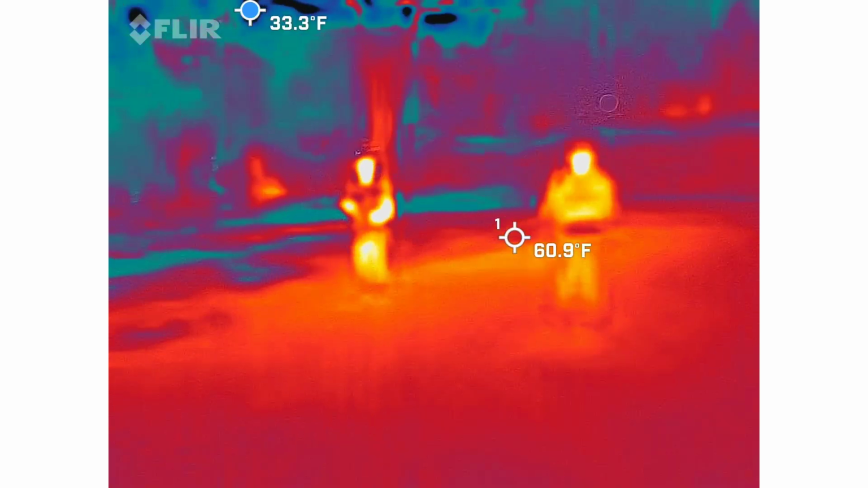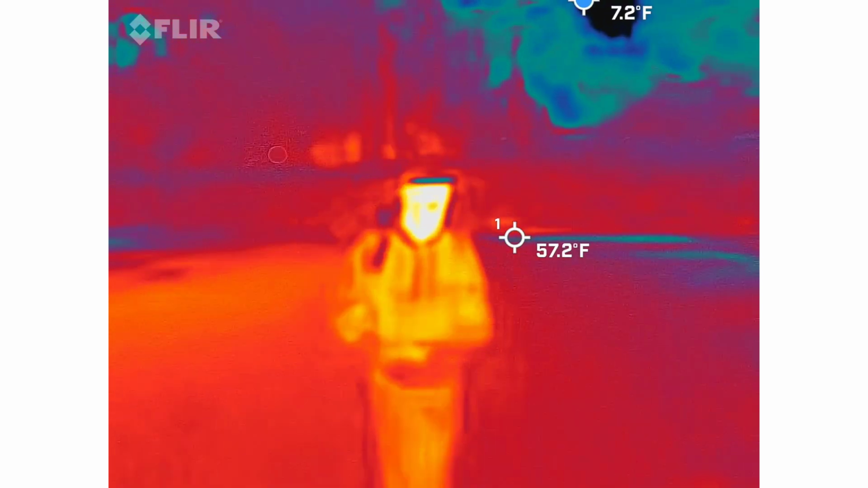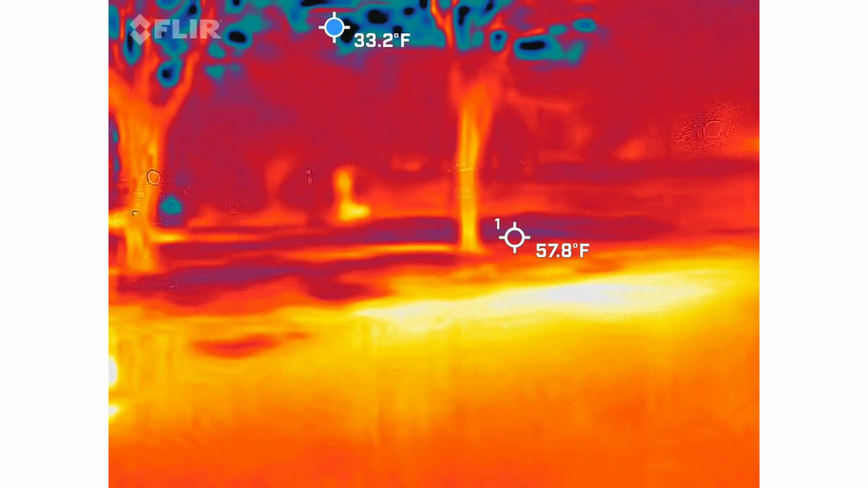People walking down the street over there. Is this recording my voice as well, Nick? Yeah, it does record. Okay. So behind them were some walkers on the street there.